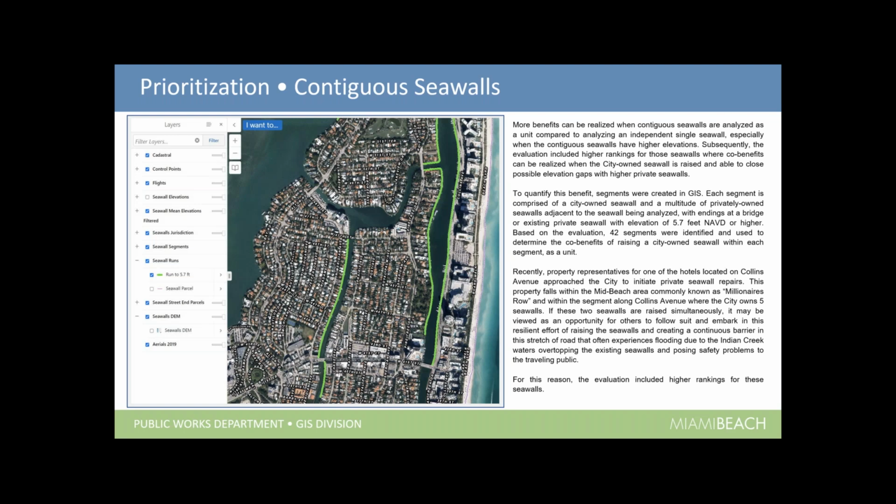So we needed to start analyzing all the adjacent seawalls on each side, to take into account if we can approach these private owners and say, hey, we're going to help you, let's raise your seawalls to get everything within the 5.7, so that these neighborhoods don't flood. So that was the next factor, looking at all the adjacent seawalls from the ones we plan to raise, and that was another part of the ranking.